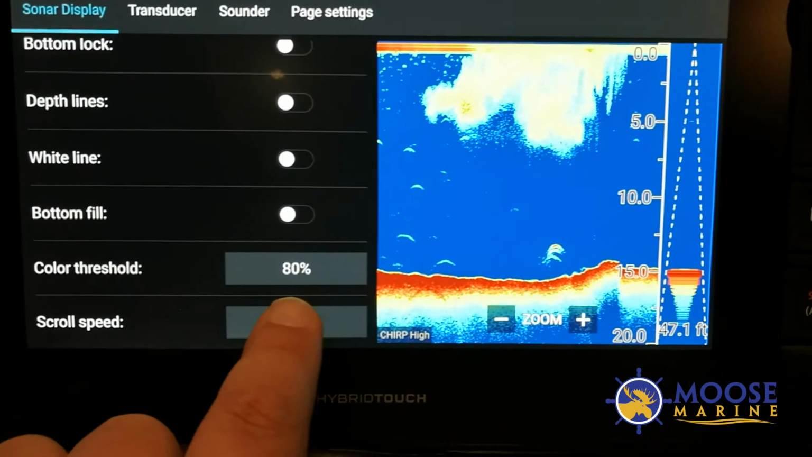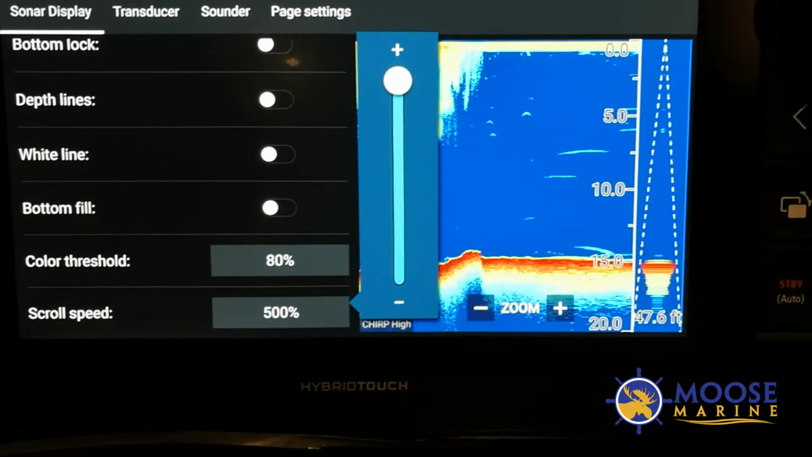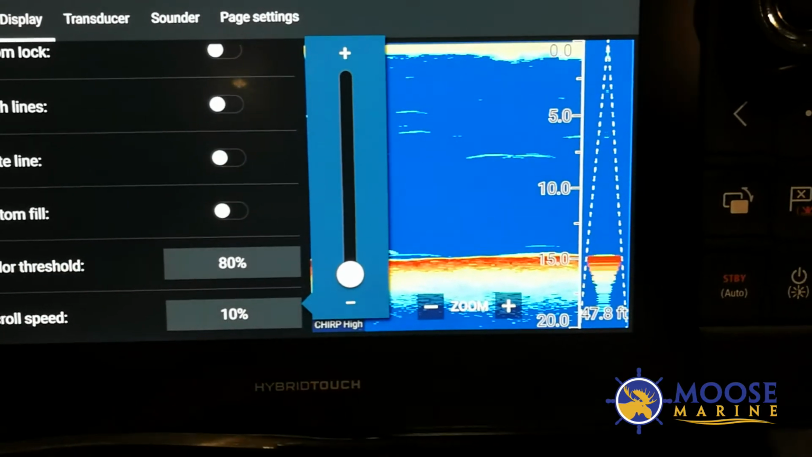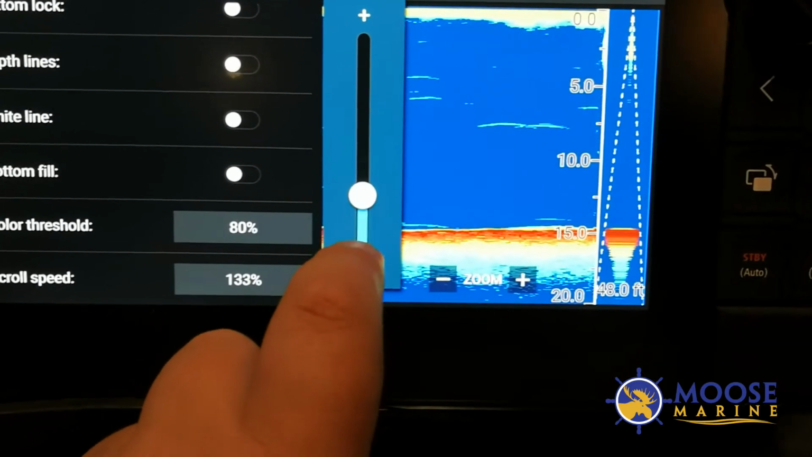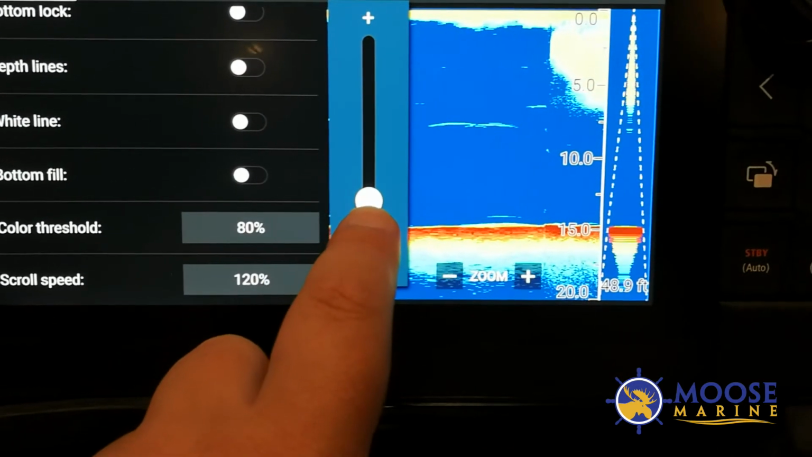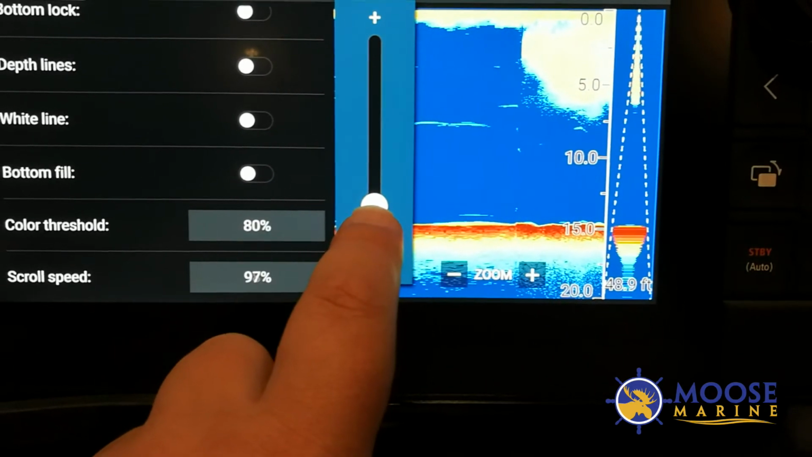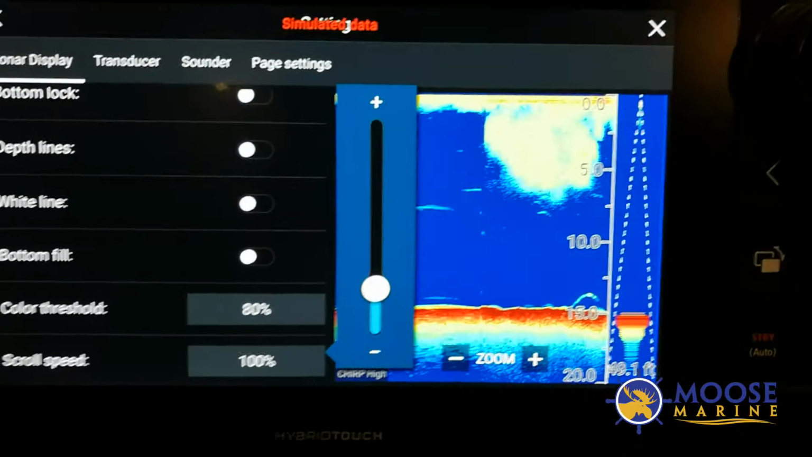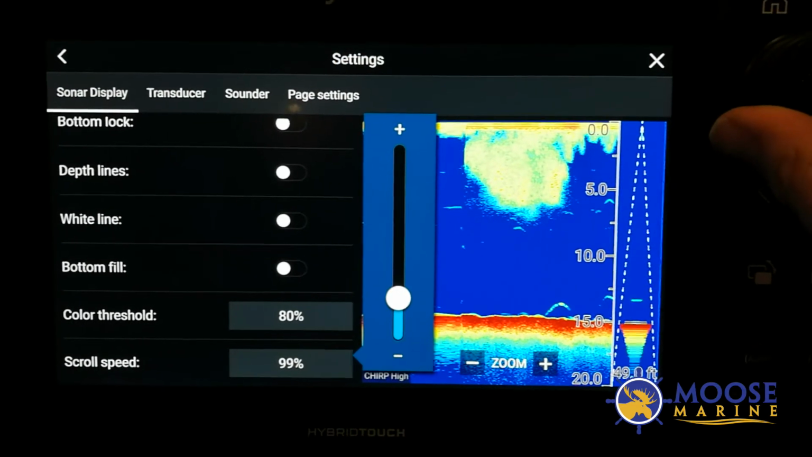Scroll speed, as it suggests, is how fast the scroll is from left to right. If I go faster, things are elongating. If I go slower, you barely see them at all. So finding the correct scroll speed is pretty important to your boat speed. I'm going to leave it about 100%. You can also use the physical controls to do this.